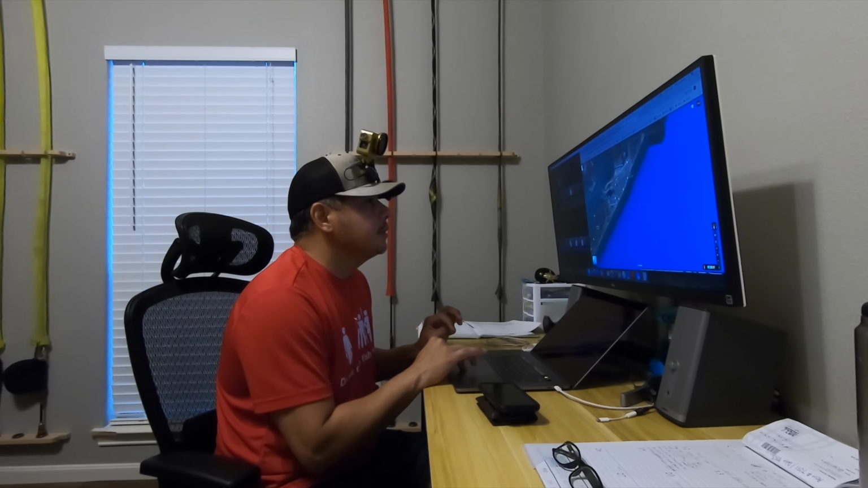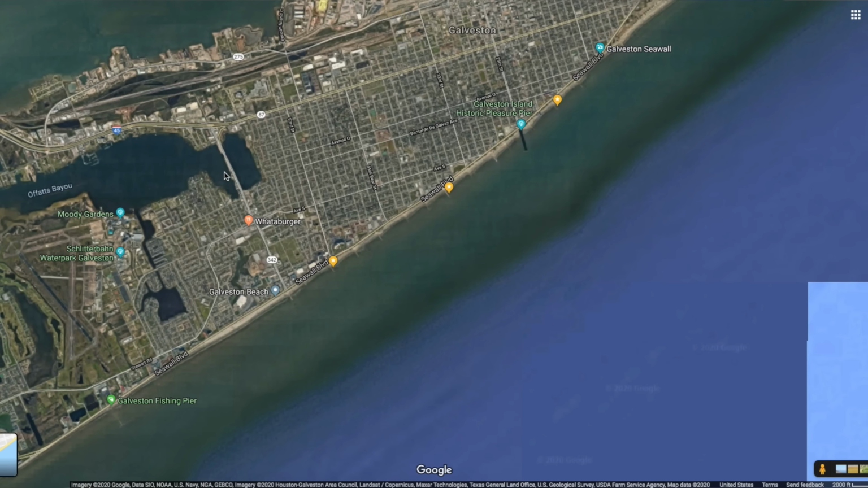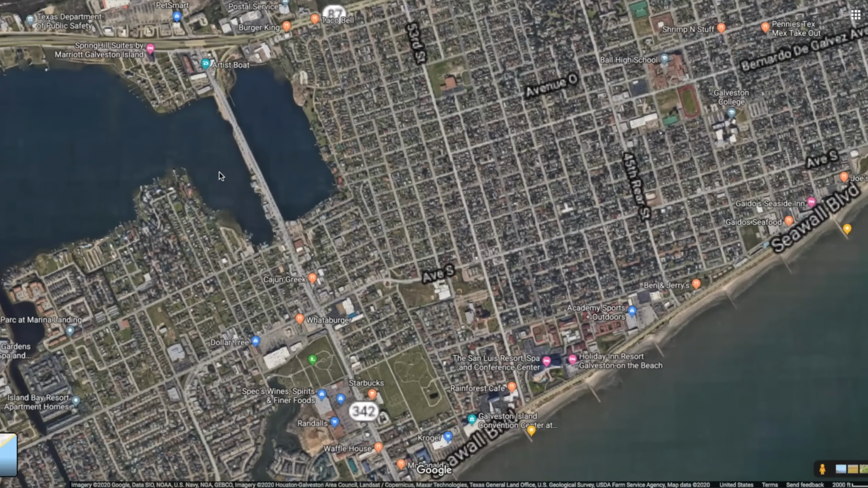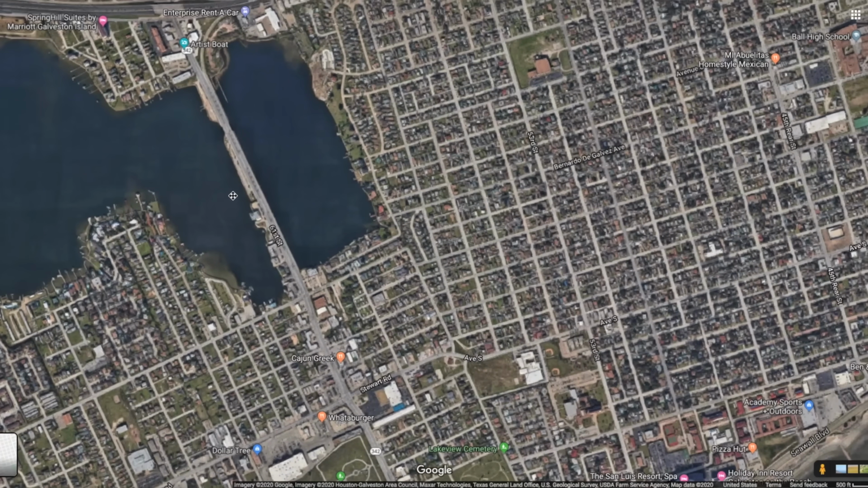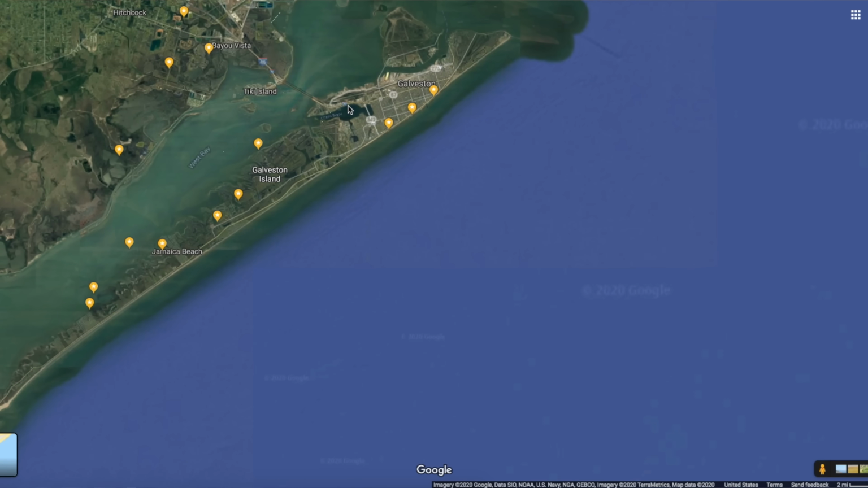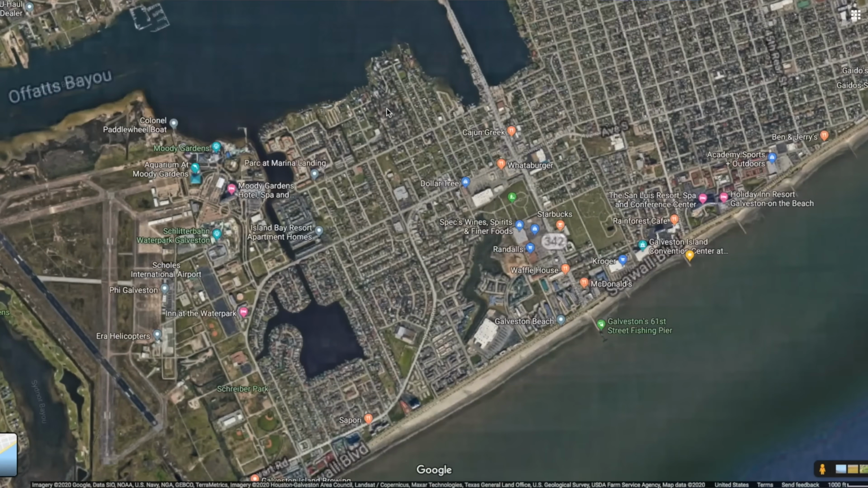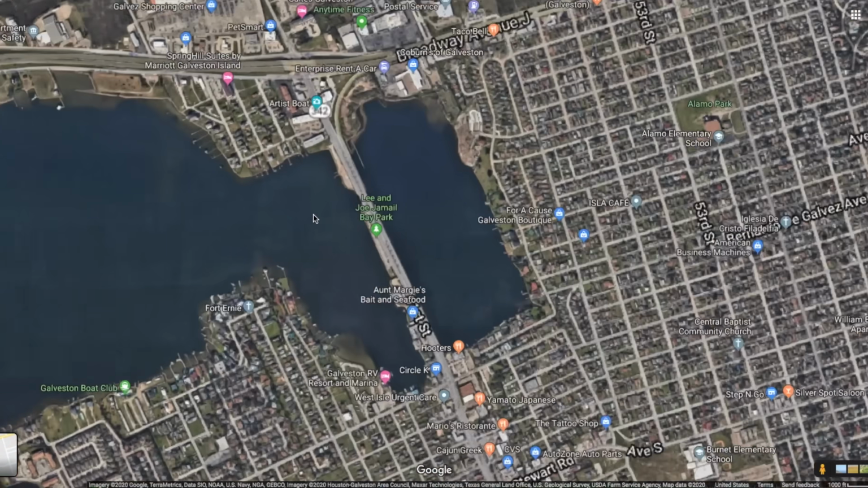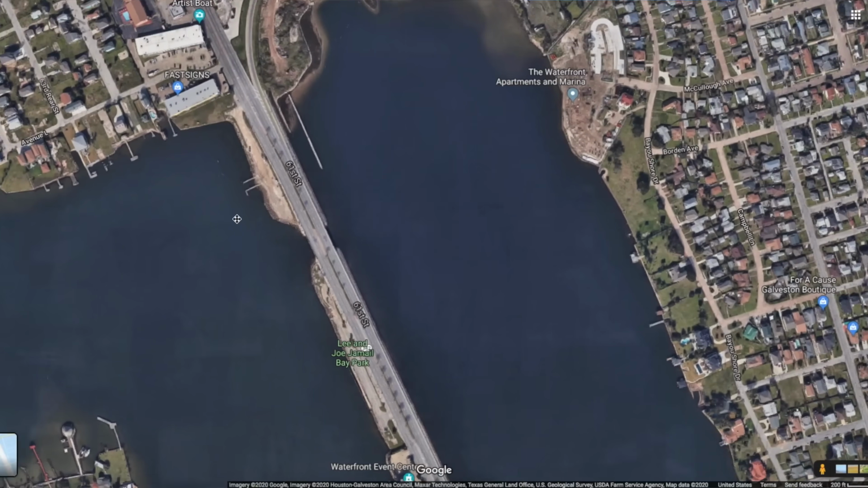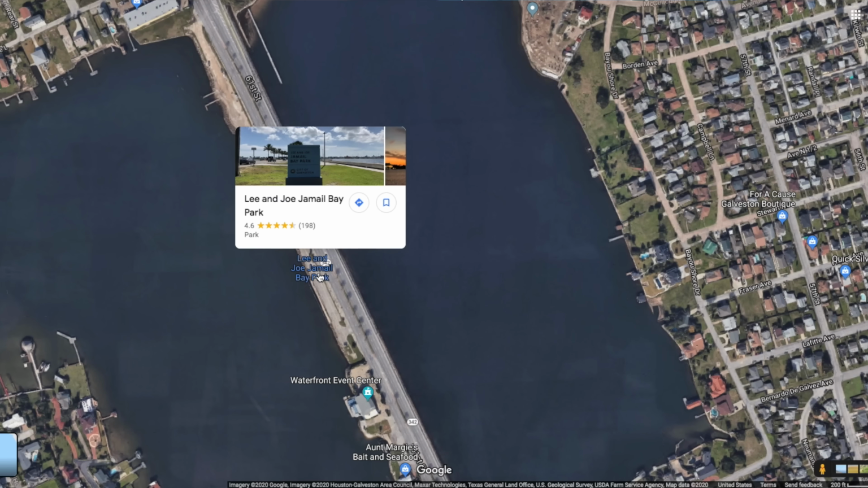I've been a little bit curious about fishing this area. I told Nick whenever we went fishing the other day that I wanted to come here and start trying to fish Galveston. I mean, this is Galveston Island, and it looks as if there's going to be a lot of water that could possibly be productive, but because it's always packed and overpressured, it's kept me away. But today we're going to go out to Lee and Joe Jamail Bay Park.